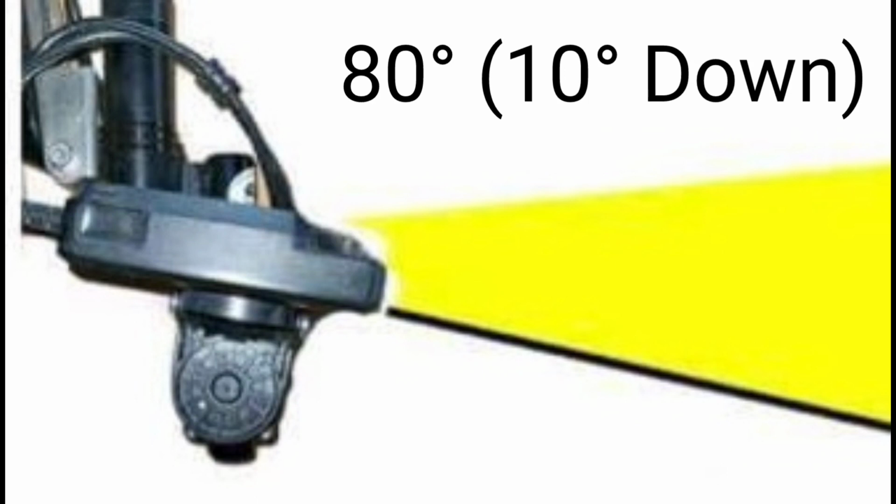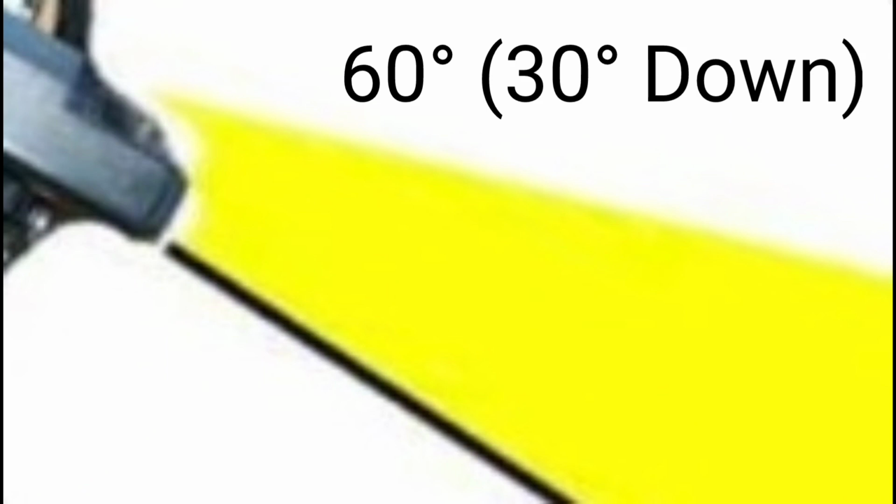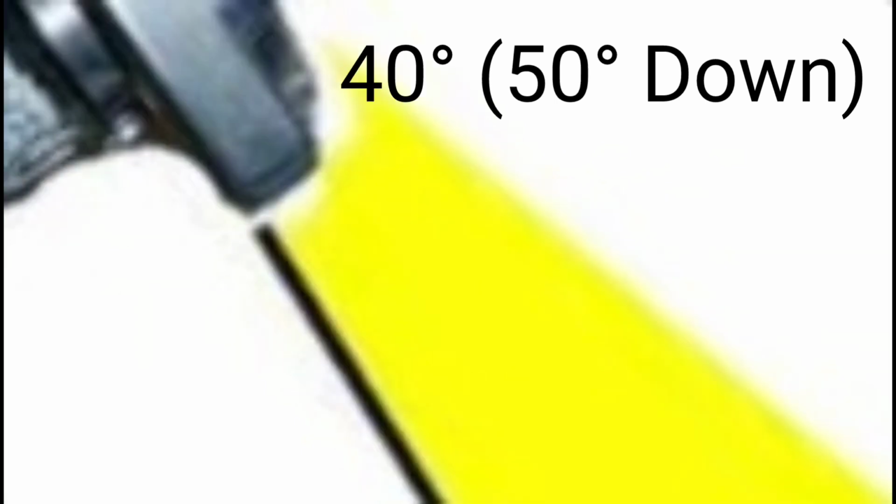This is probably depicting the cone a little thicker than it really is. I've heard anywhere from 20 to 35 degrees is the cone. So the next click is 70, 20 degrees down, then 60, 30 down, 50, 40 down, and actually 40 is the forward view position, which is the 40 degree mark. And it'll work just fine in that position as well.